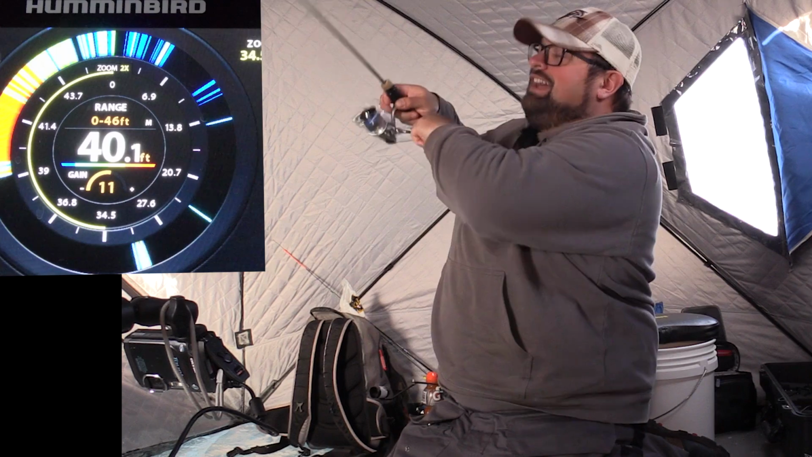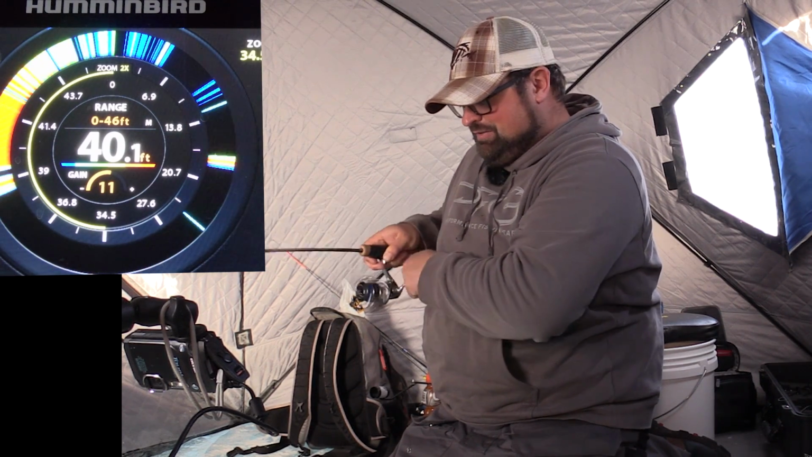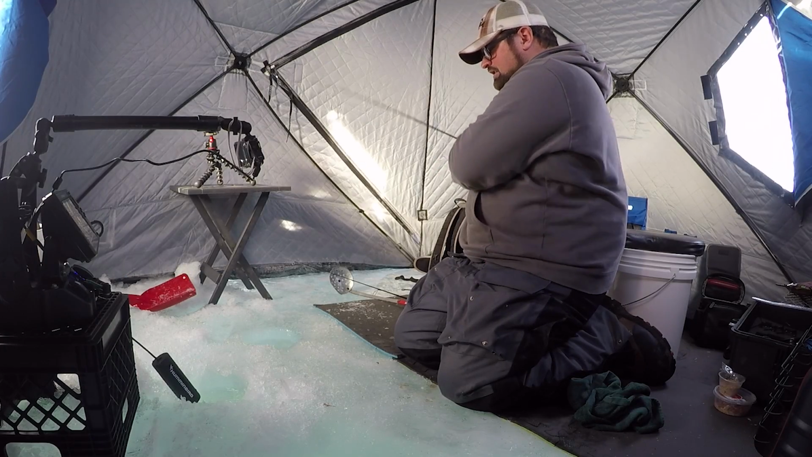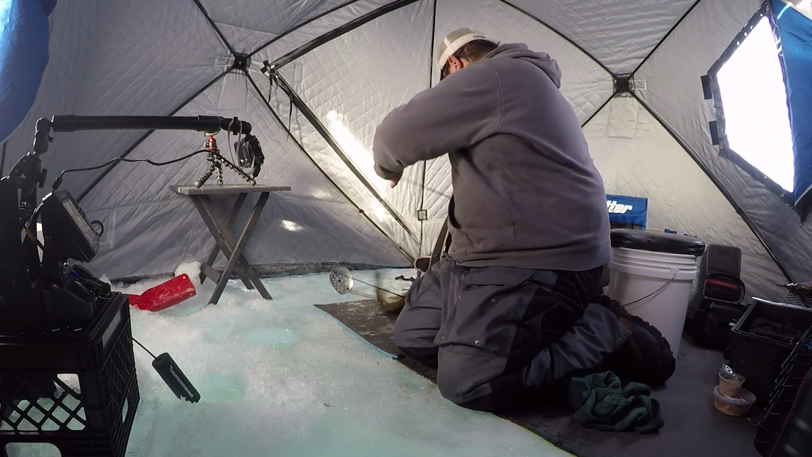Oh jeez, double. Just got that one in the bucket. All of a sudden I could see one look at my rattle bait. Didn't get my spoon back in the water. There we go. Awesome.